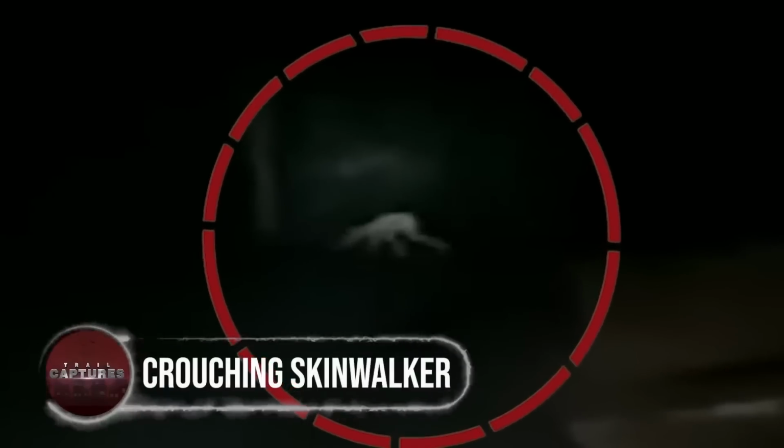Crouching skinwalker. Where many of us deny the existence of cryptids in our world, appearing every now and then, they keep trying to prove us wrong. This time, a resident of a small town in Western Australia captured it. The man, while driving through the forest after midnight, spotted this creature creeping far in the woods.